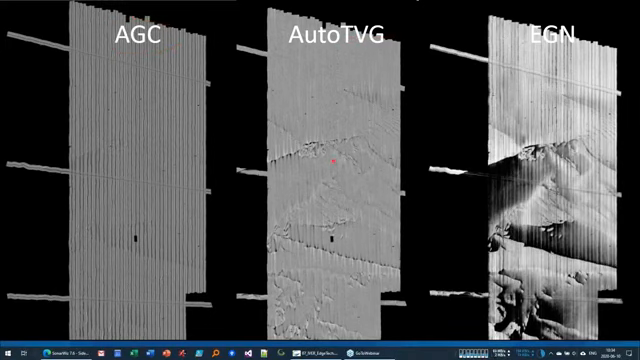I don't have time to go into all of the details of these gain algorithms for this talk, but it is worth noting that they really have an impact on what your data looks like. This survey here is quite large, and this is another customer's data set from a few years ago. And we processed the data using all 3 algorithms so that we could see what they look like.